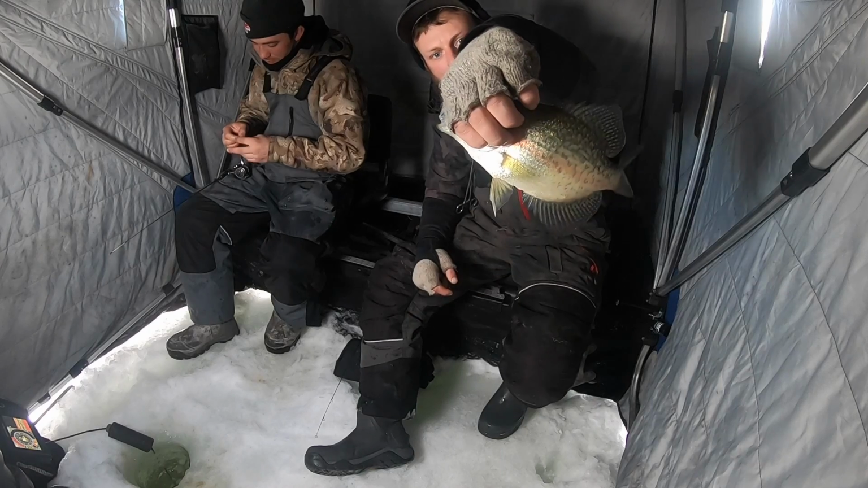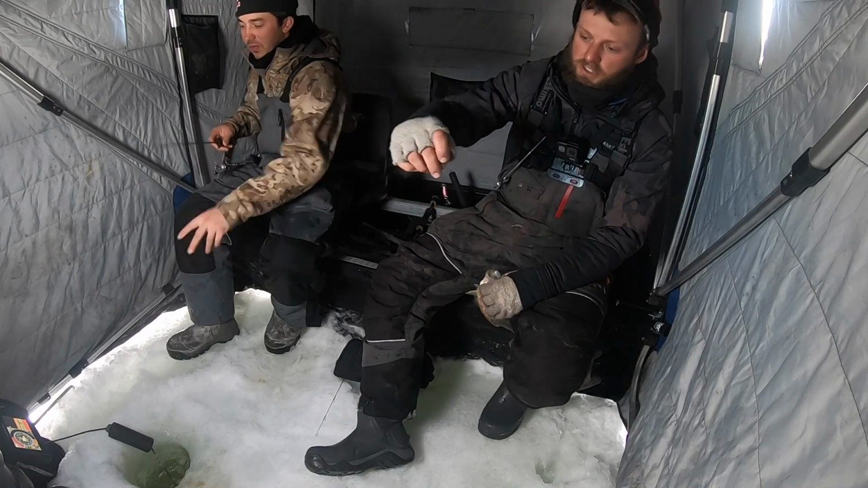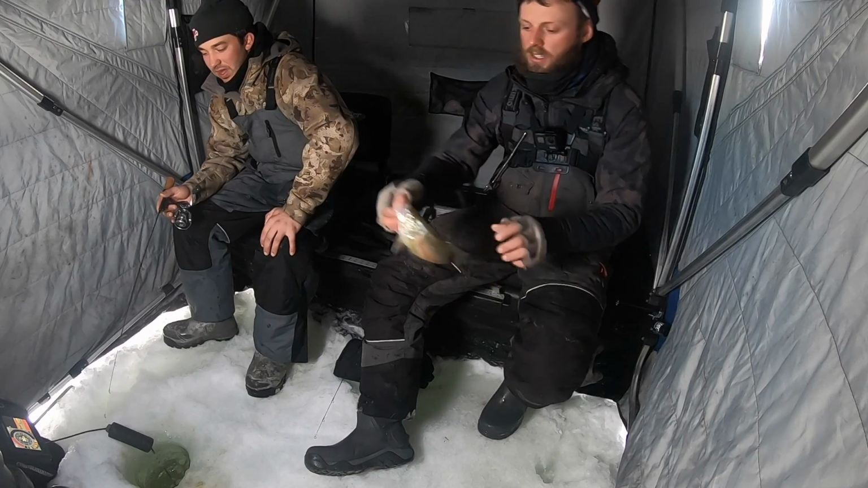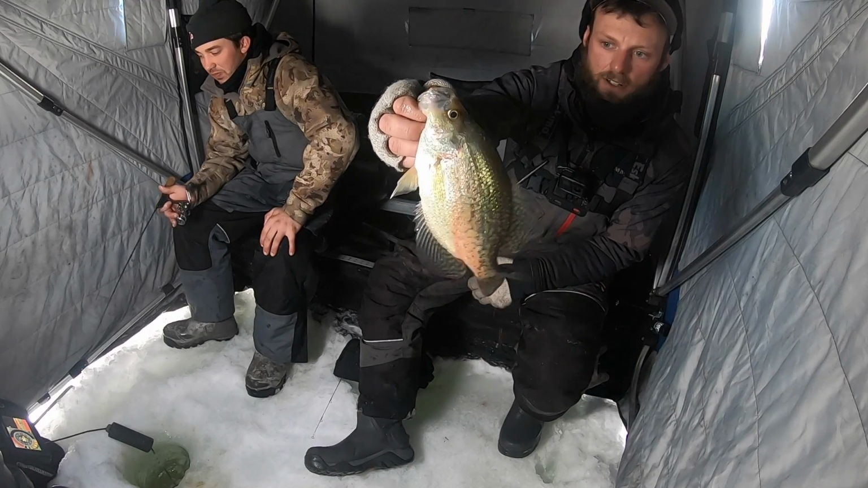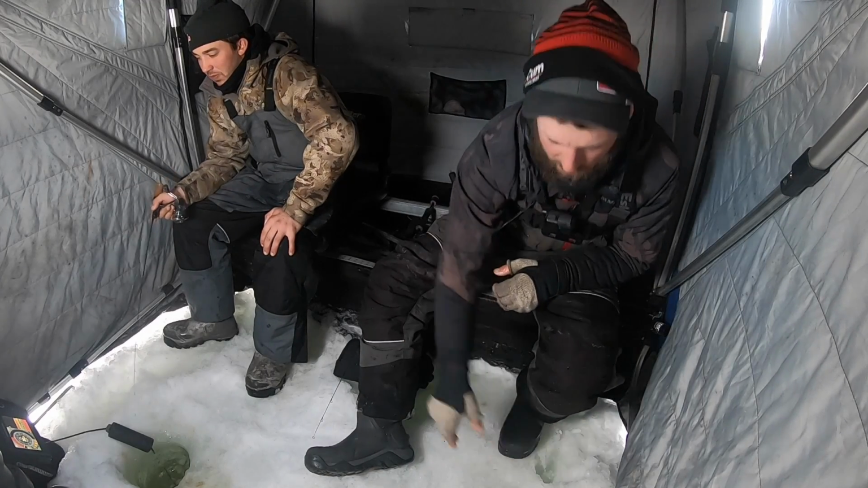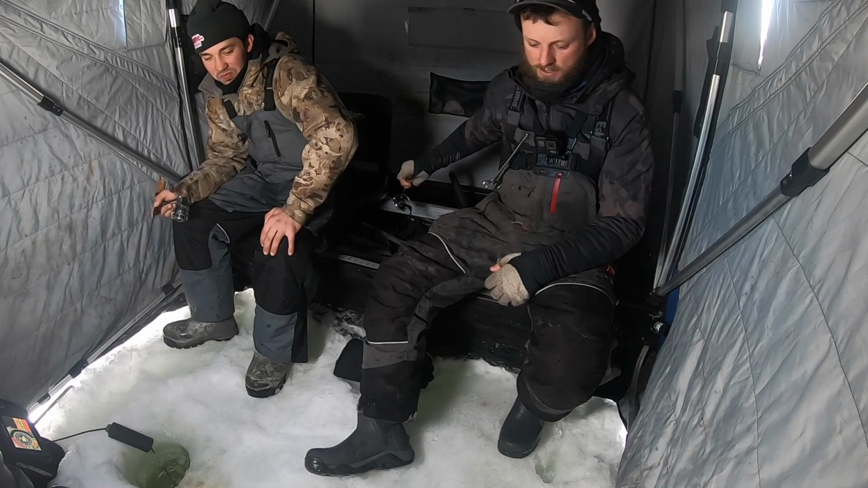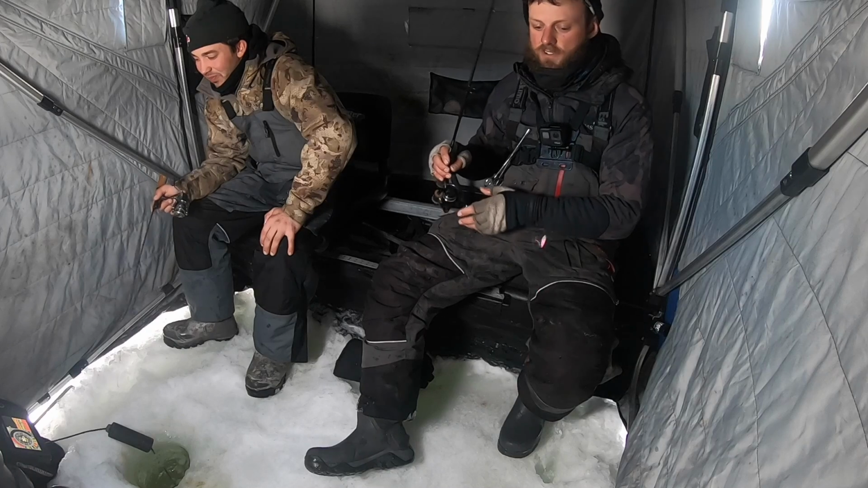There we go, another nice crappie right there on that little spoon. And this is the smallest tungsten Castmaster they make. It's the smaller size overall, but it fishes a lot heavier. You know, the problem with Castmasters, they've been catching fish forever for us.